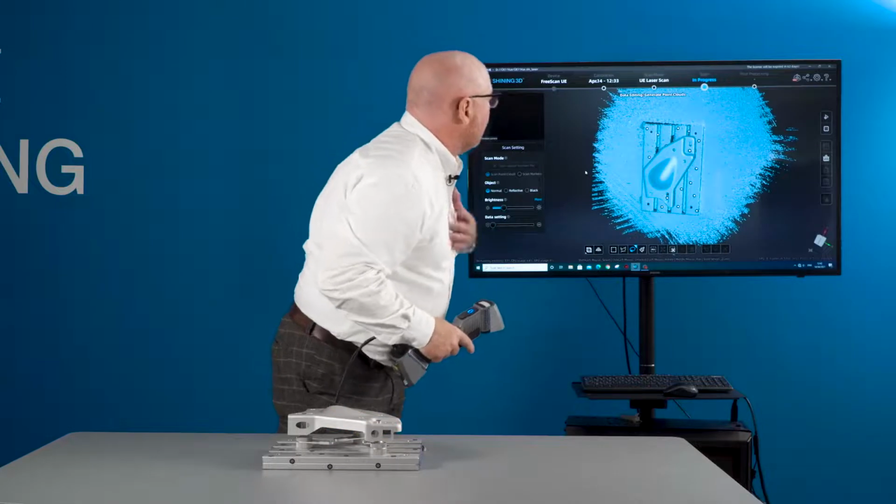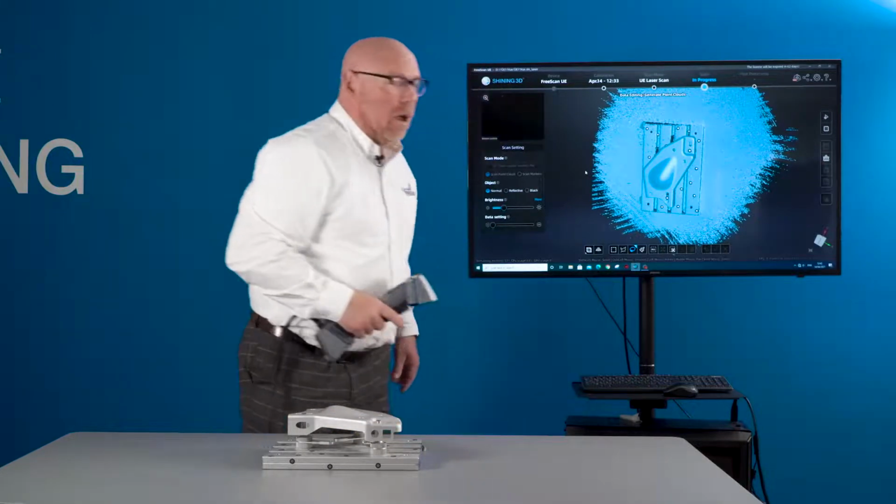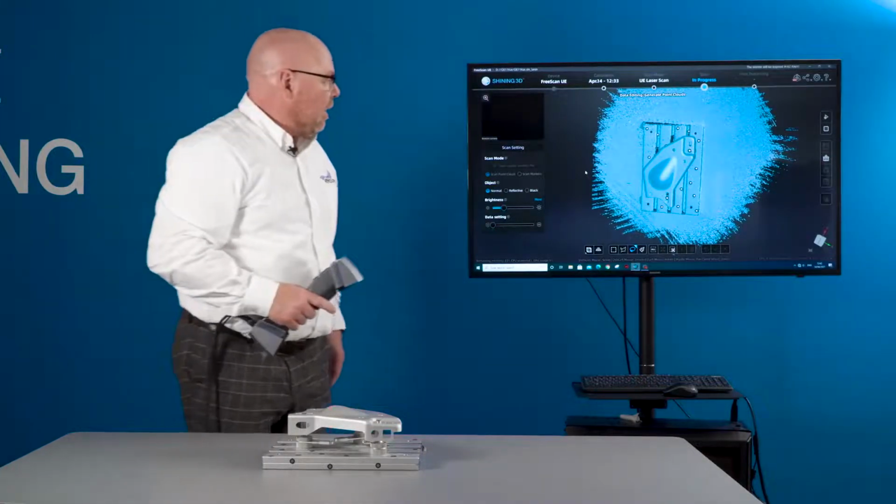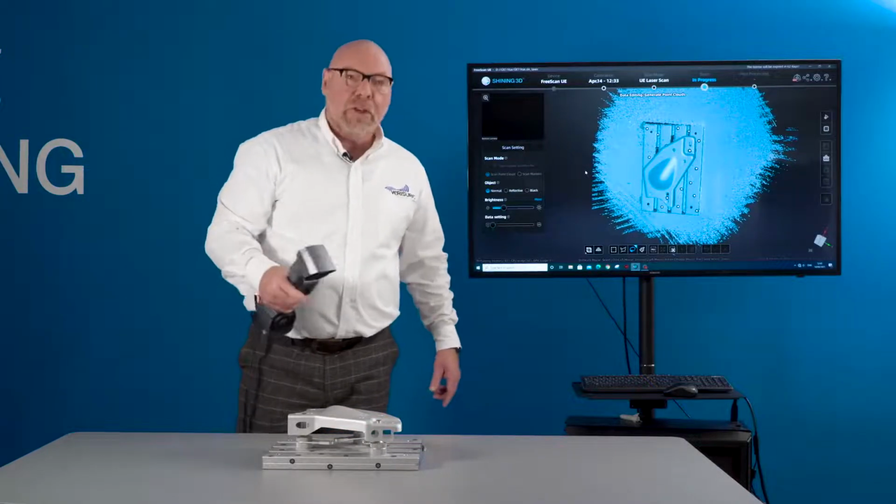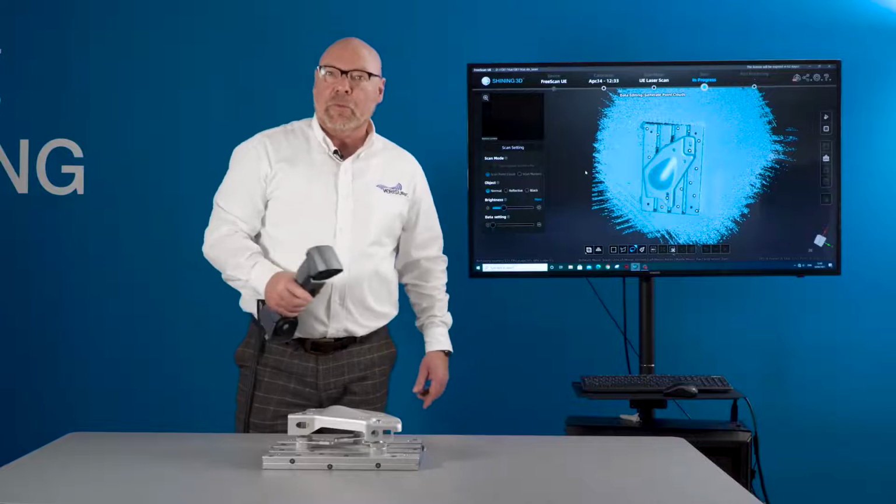For me, as a non-specialist, the data looks good. I need to check with our Shining team, and later on you will see in an additional video the inspection and all that we do with this part.